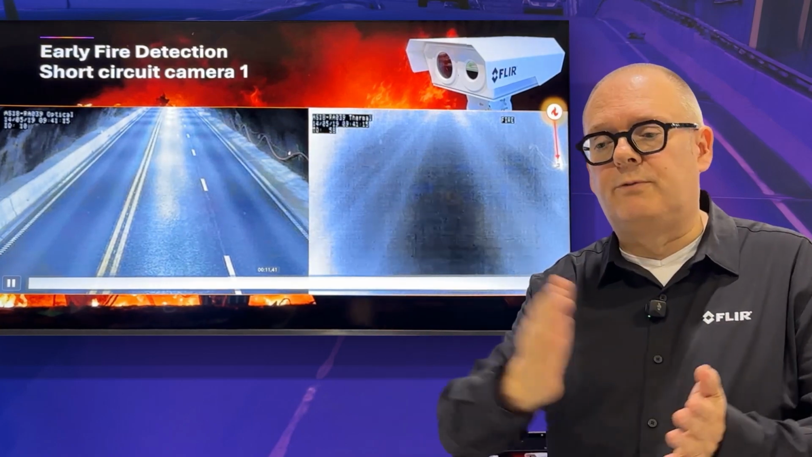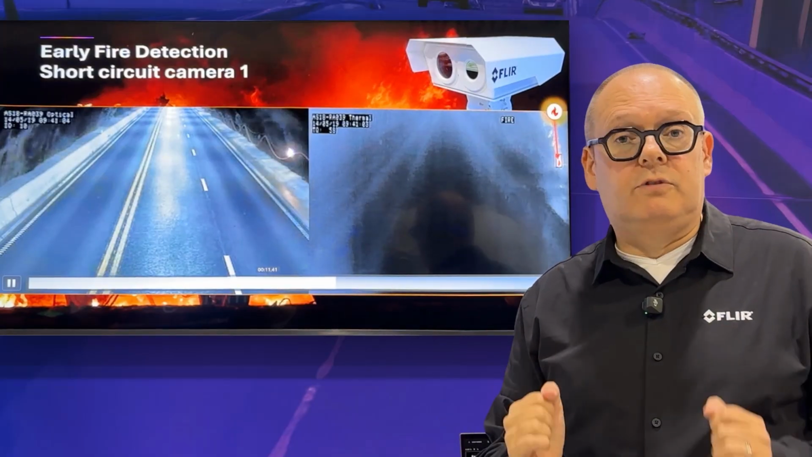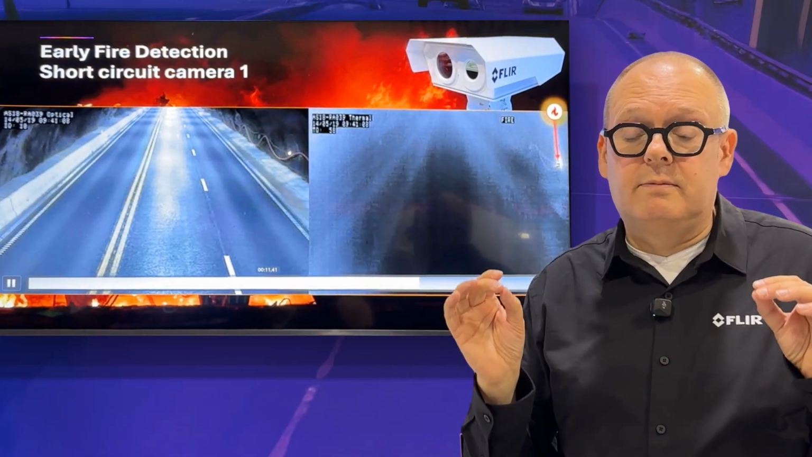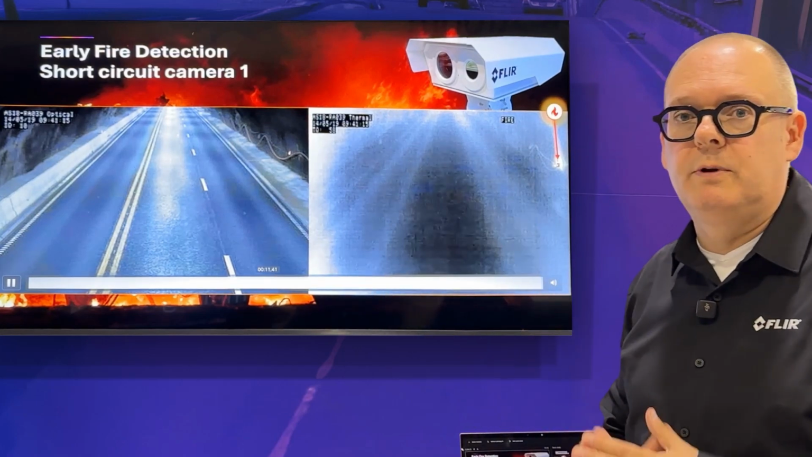That means that instead of waiting on average 10 minutes between a starting fire and the detection by, for example, your linear heat detection technology in a tunnel, this technology allows you to detect in less than 15 seconds. So of these 10 minutes, or let's say 9 minutes 45 seconds, you really have a lot more time to take out the fire, and that's extremely important. If there's one important point about fire detection, it is that it should be reliable but extremely fast, and that is exactly what we're giving here.